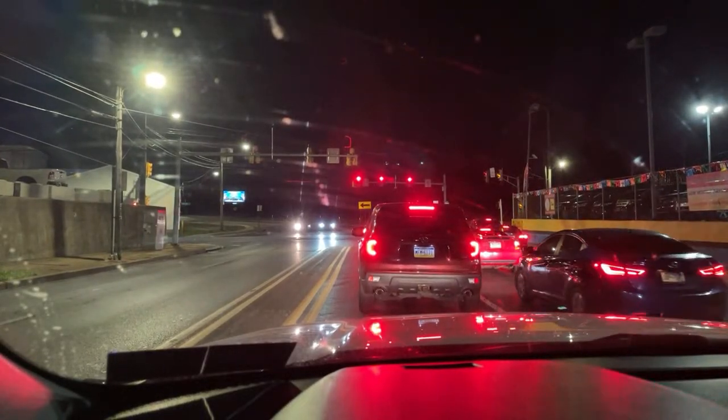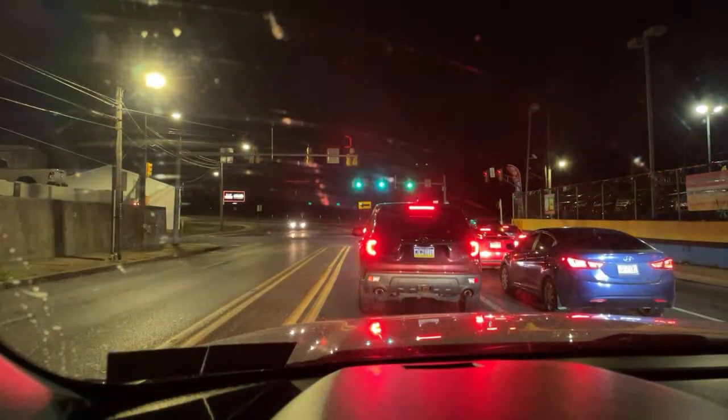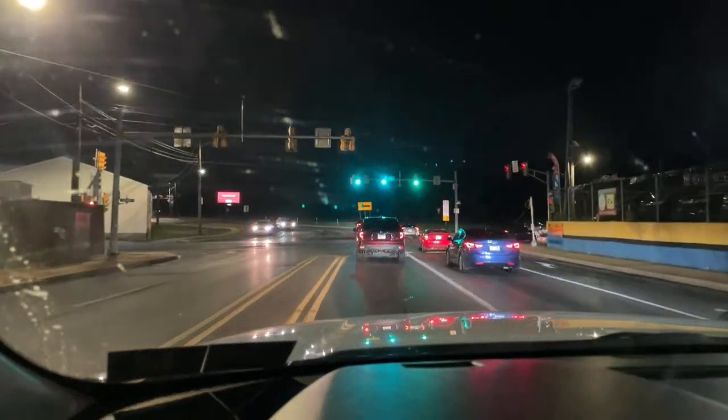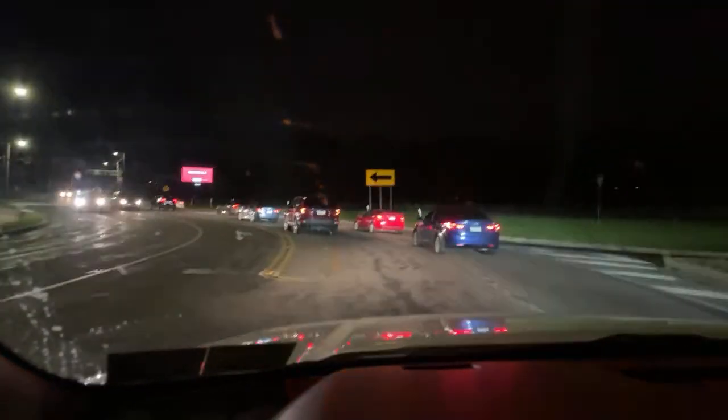Lower Saucon, Northampton County, 3864 Route 378, across from Frederick Street, for a dwelling fire. Engine 27, Station 72, with Northampton County Station 16. Showing a red Mercedes, unknown occupant.